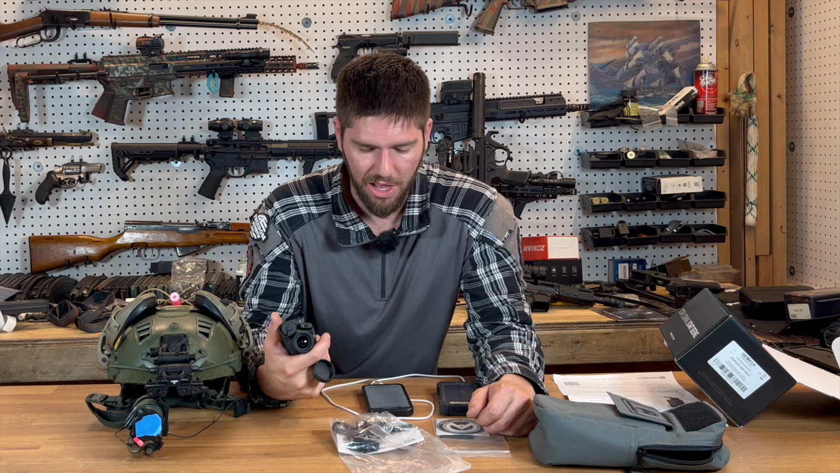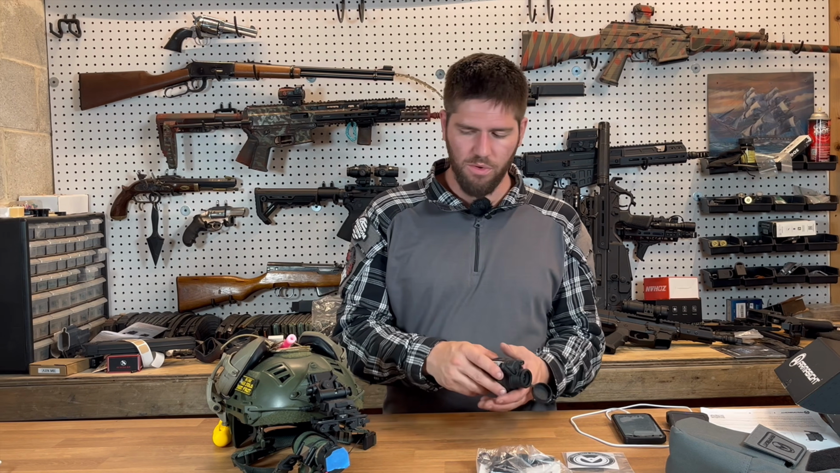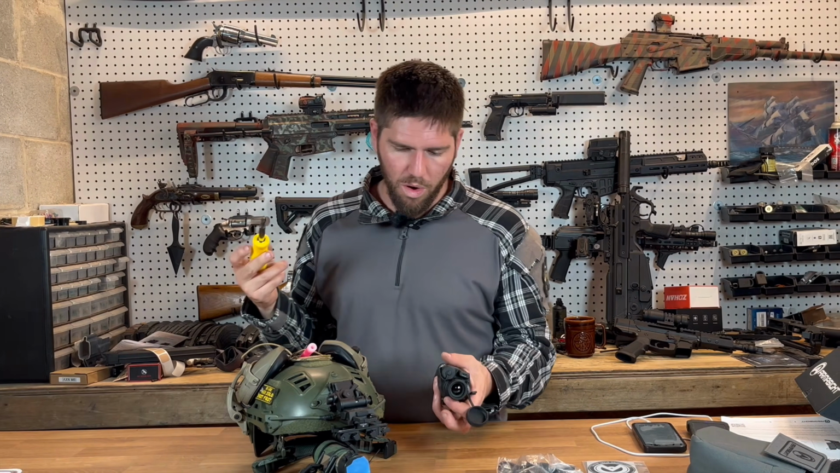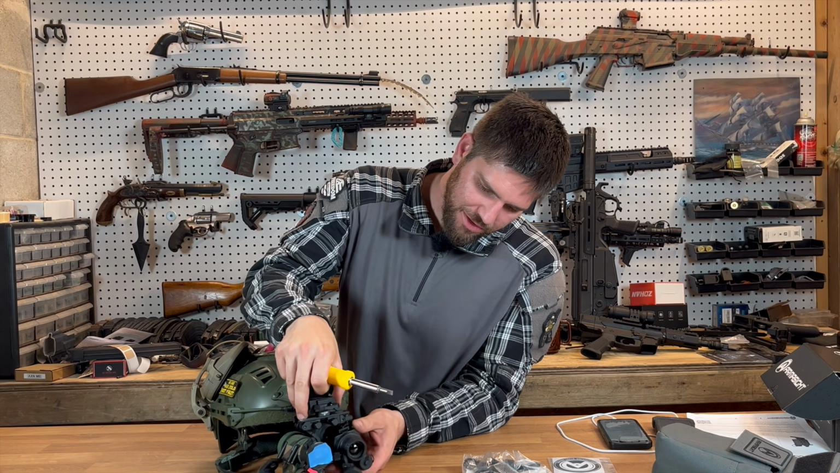And with the link in the description that goes to this, you'll be able to read through these yourself and get any other specs you're looking for. All right, next, we're gonna get all mounted up on the helmet next to the PVS 14. Then we can go take a little walk and see how she looks out in the field.